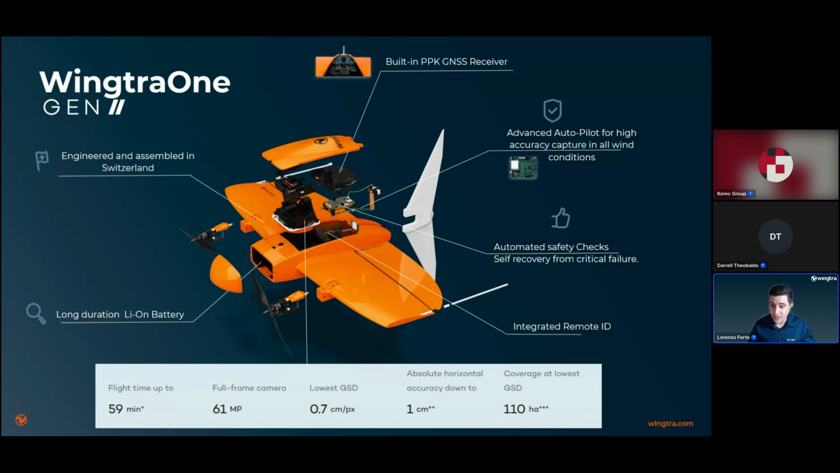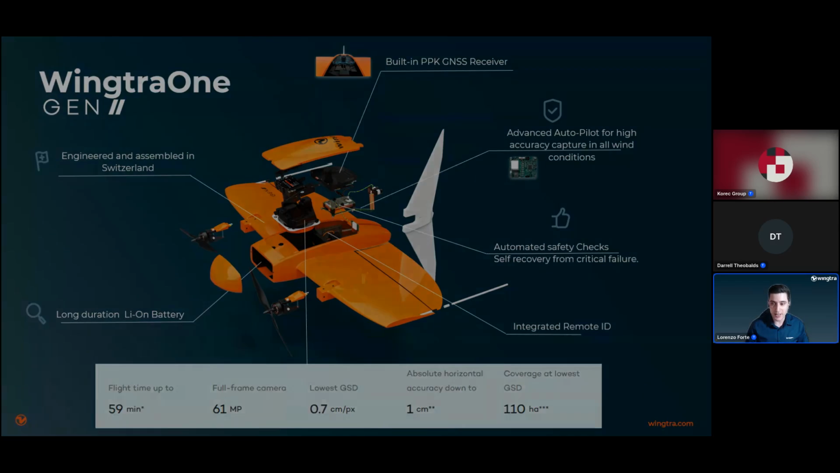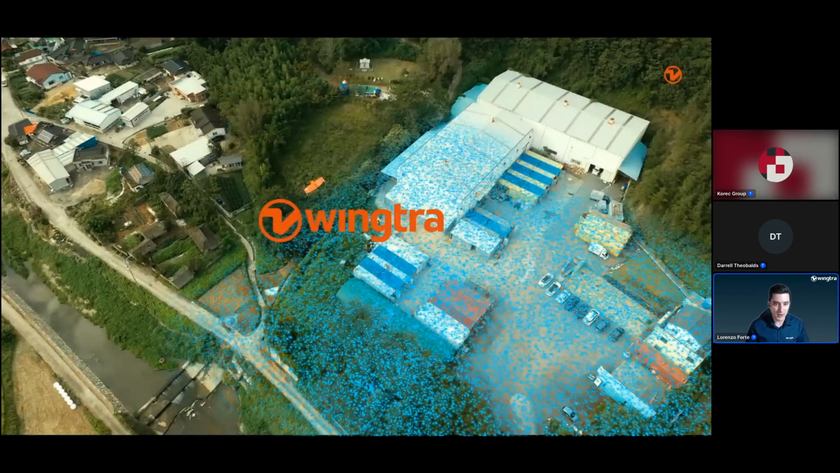And now, without further ado, let's have a look at our LiDAR payload.